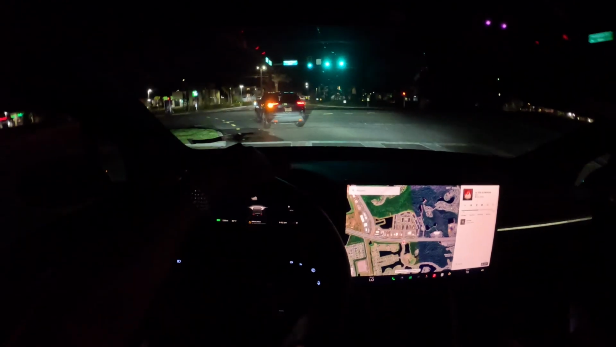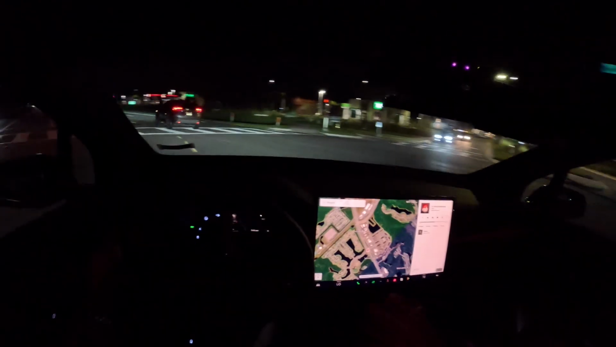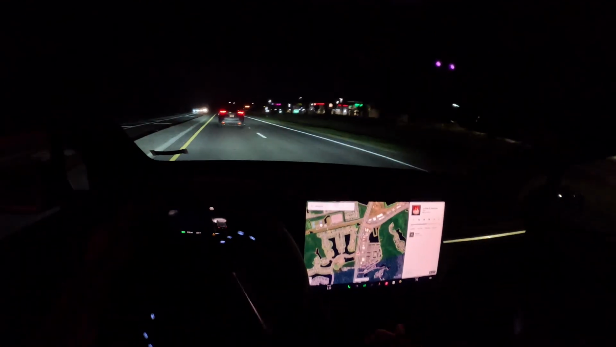I just love how it tells you when it turns green. It's like ding. It reminds you, like if you're talking or on the phone. You know what I mean?